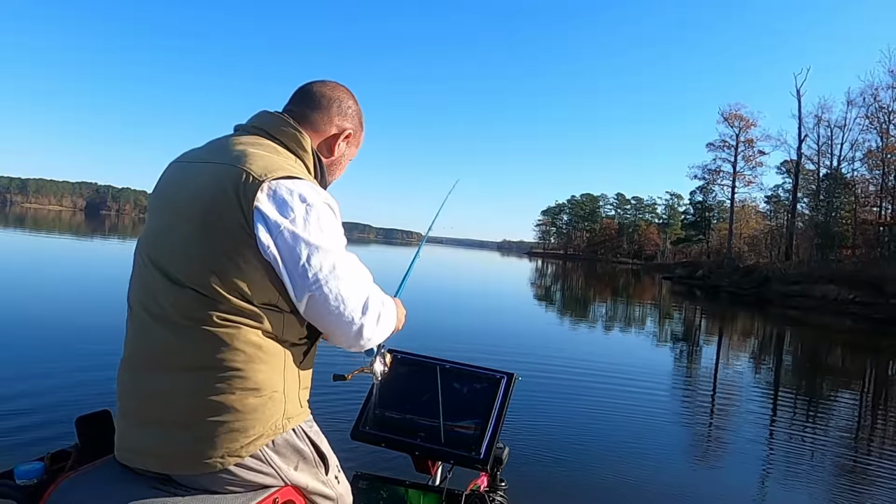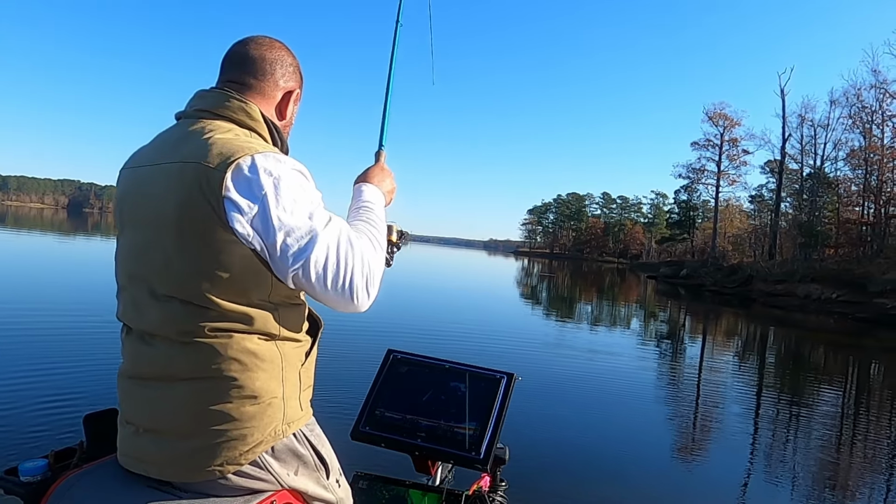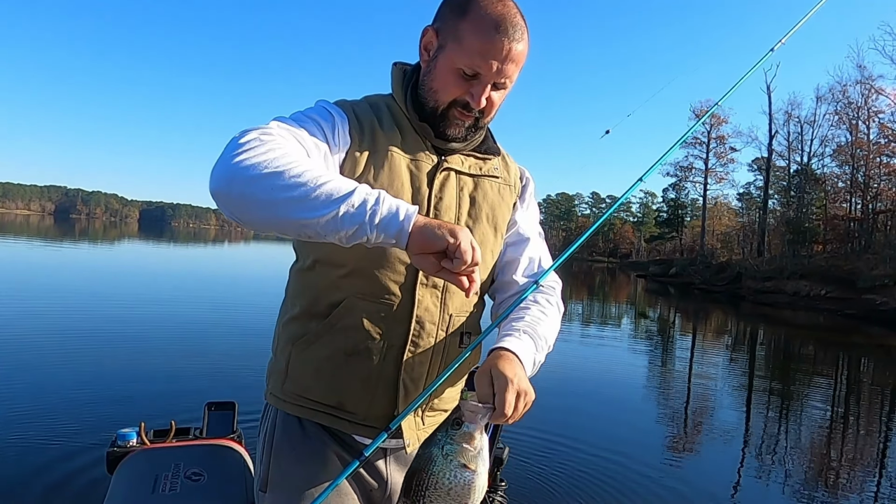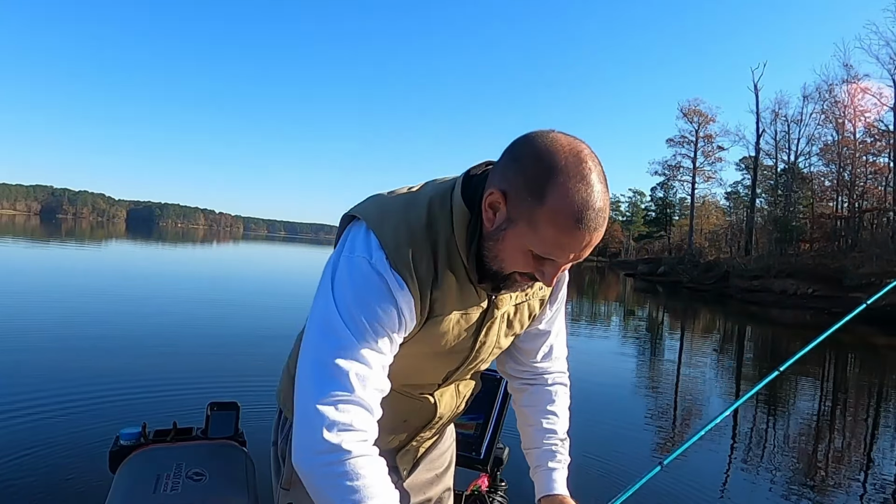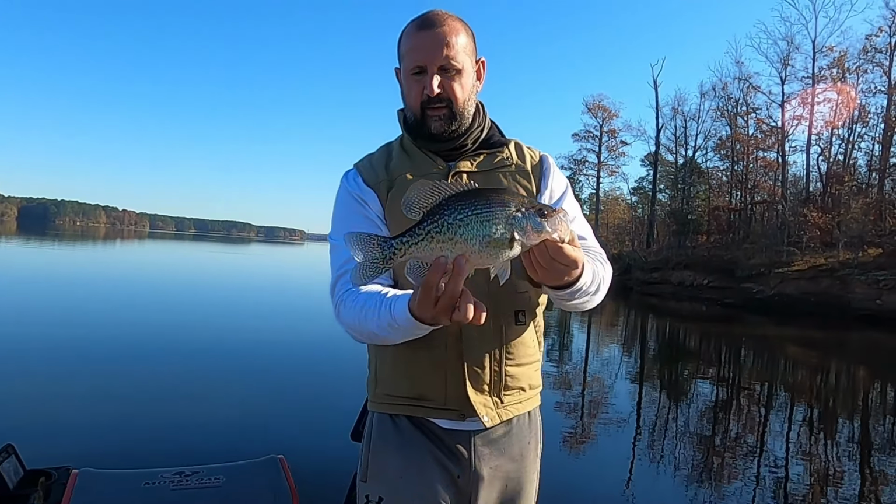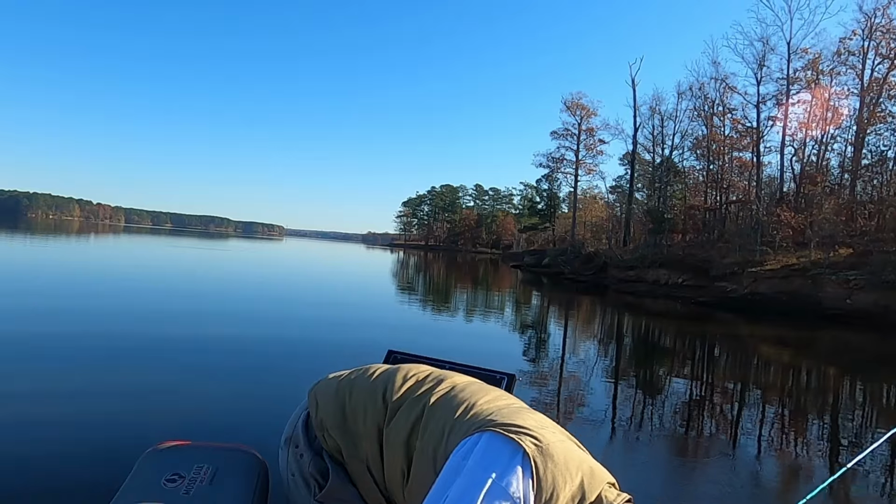Got another good one spotted right here. There he is. Oh yeah. That's a fat one right there. Boy, that one again was just underneath the surface of the water. They're all over the place. There's another good one right there. That's a fat fish. See the belly on that thing? Pretty fish, pretty fish. Go get your grandpa. Let's get another one.